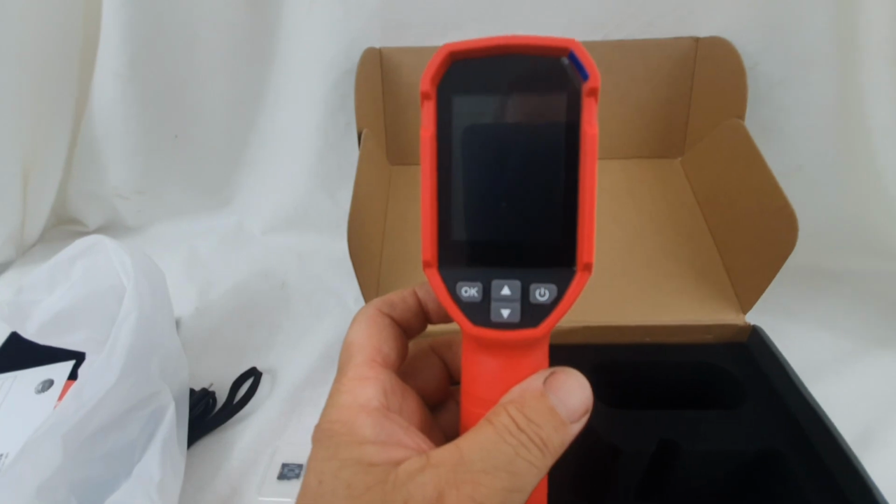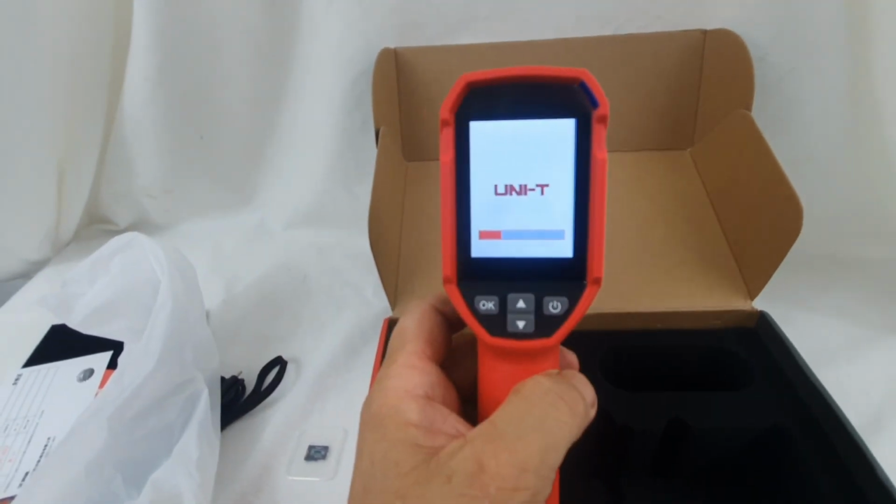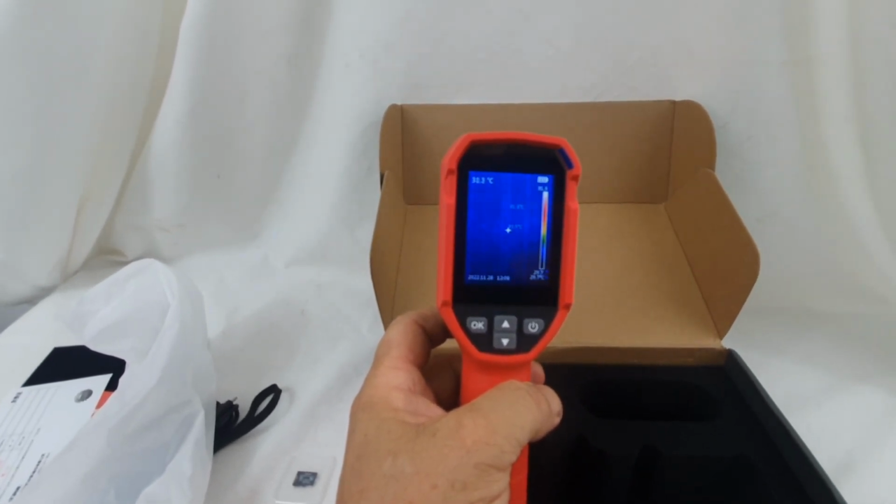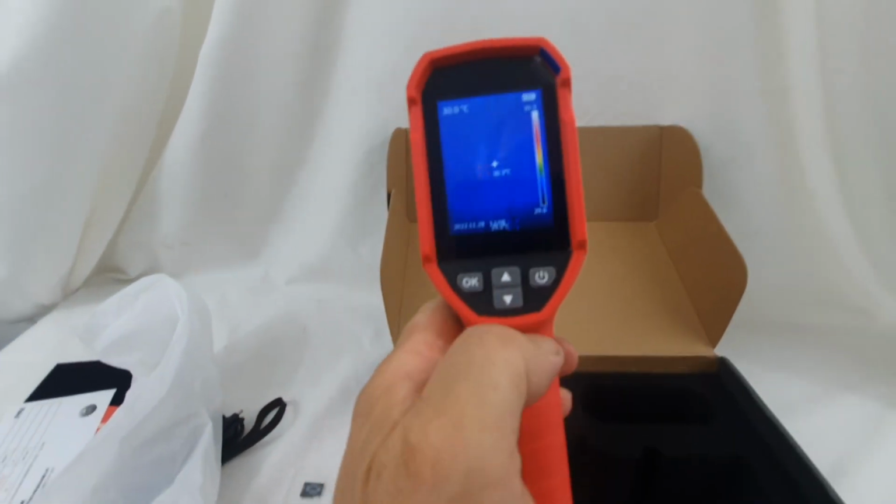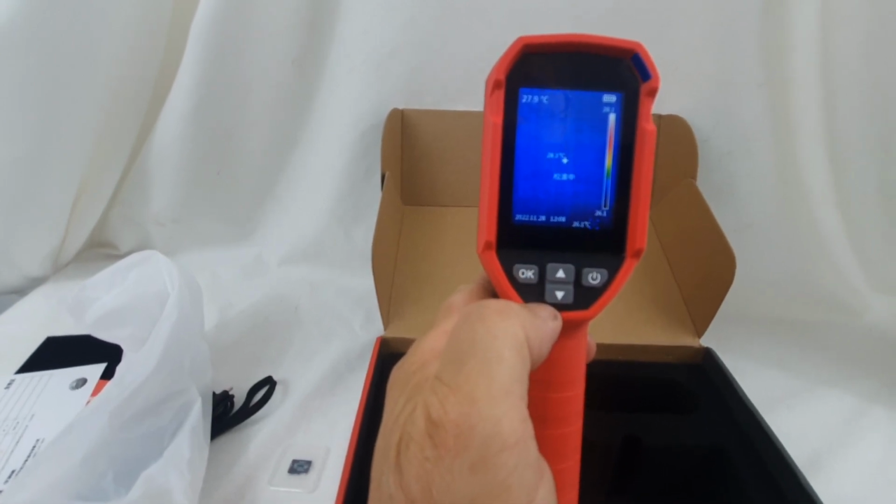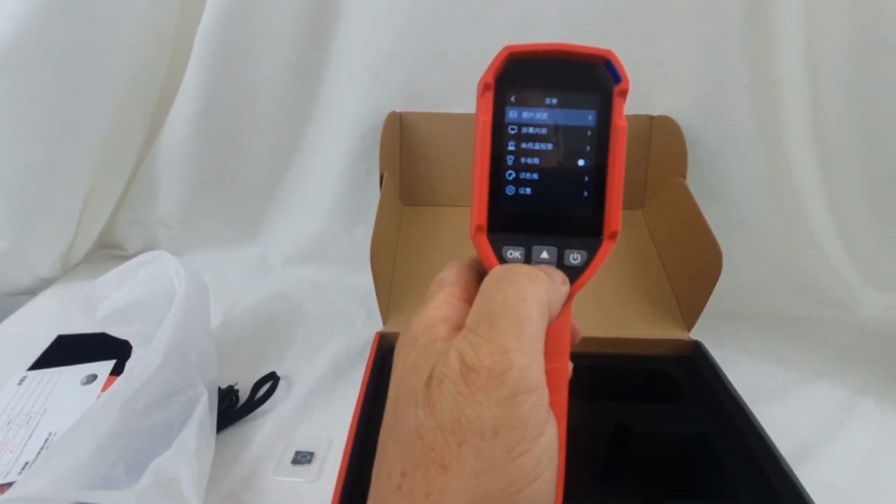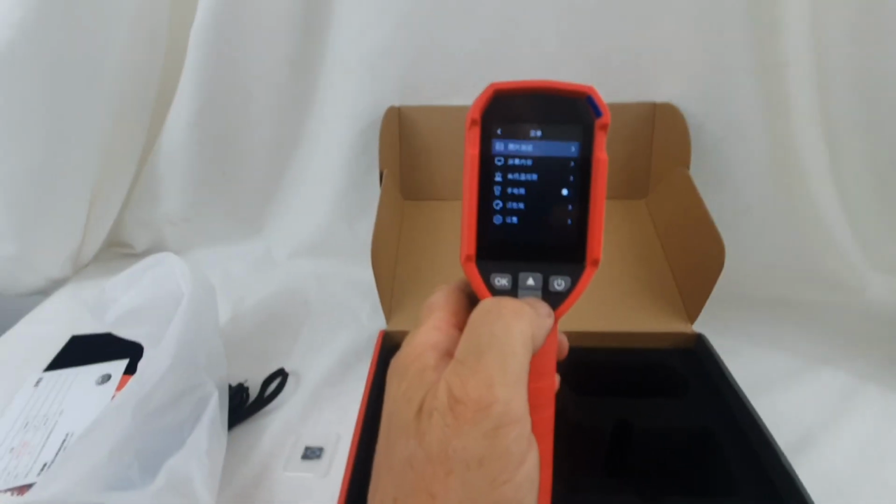That's the first look. I'm guessing that's going to be the power button. Oh wow! Look at that. And it's still got a full battery. Okay. It is in Chinese at the moment. I'll have to work out how to change that. What have we got here? Yeah, Chinese. Okay, I'll just go and work out how you change it to English.